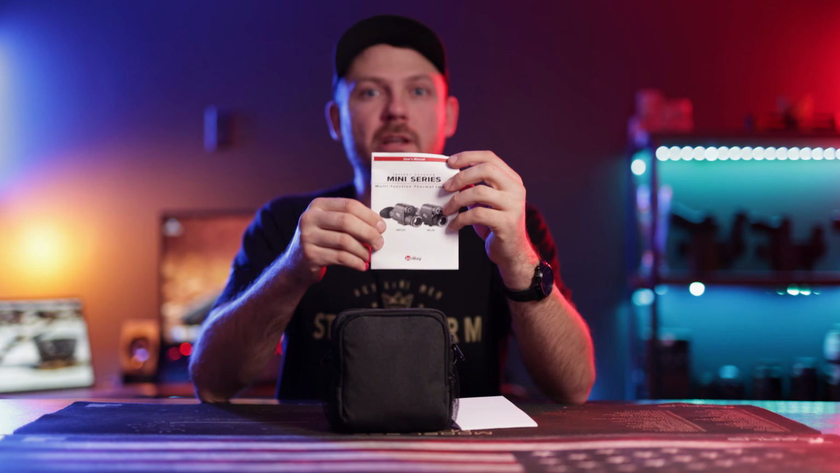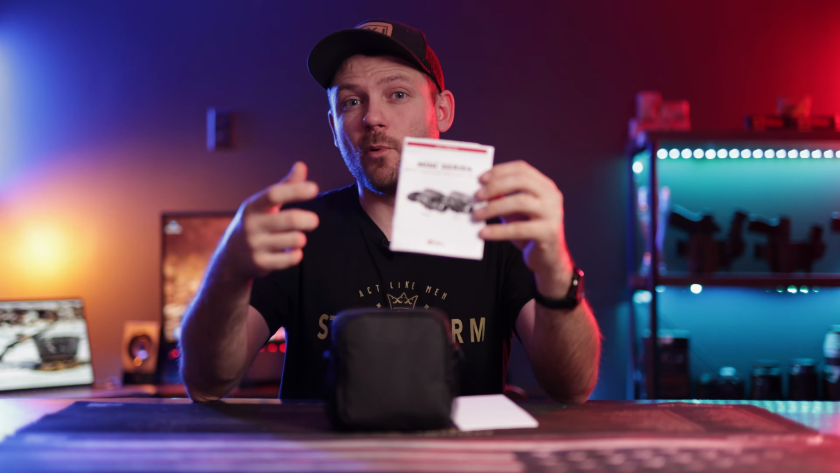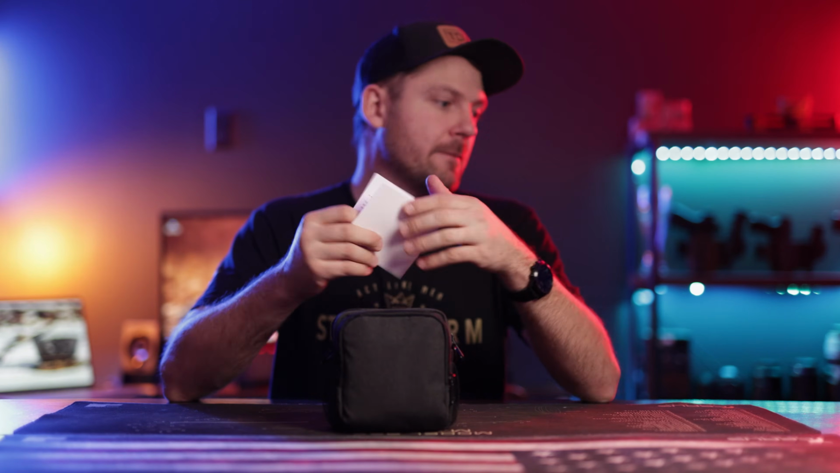And I feel like iRay did a pretty good job inside of this manual of showing you all the functions and features and how to use this unit in a very simple way. And ultimately, that's one of the reasons I love this unit, it is extremely easy to use. You also will have a warranty card that does come with your unit. The warranty, if you would ever have any issues, would be fulfilled through iRay.